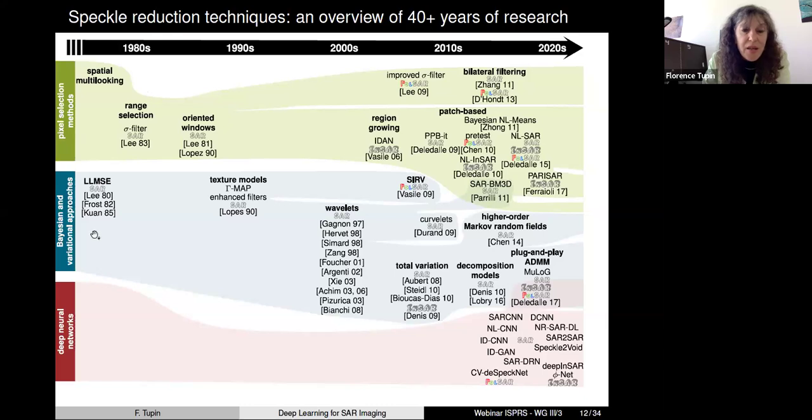A second family of speckle reduction methods is based on Bayesian modeling or variational principles. So the main idea is that at the end, you have some energy, and you are trying to minimize this energy by being faithful to the data, but also by injecting some prior knowledge that you have on the images that you would like to recover. But most of the time, this prior information was manually encoded, and it was not so efficient.